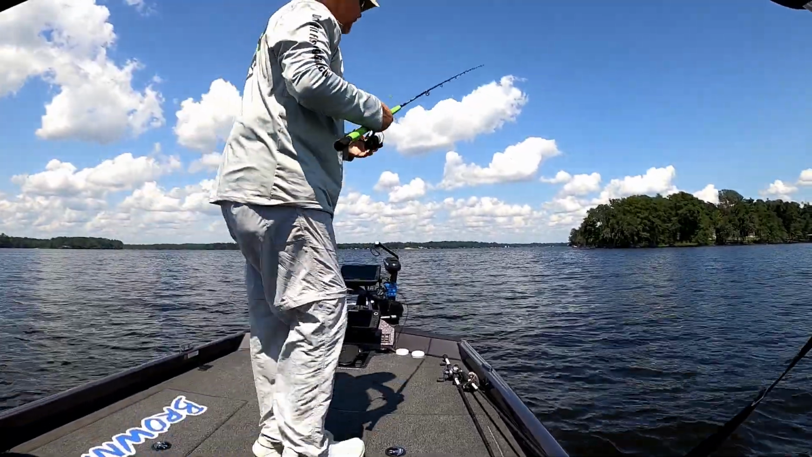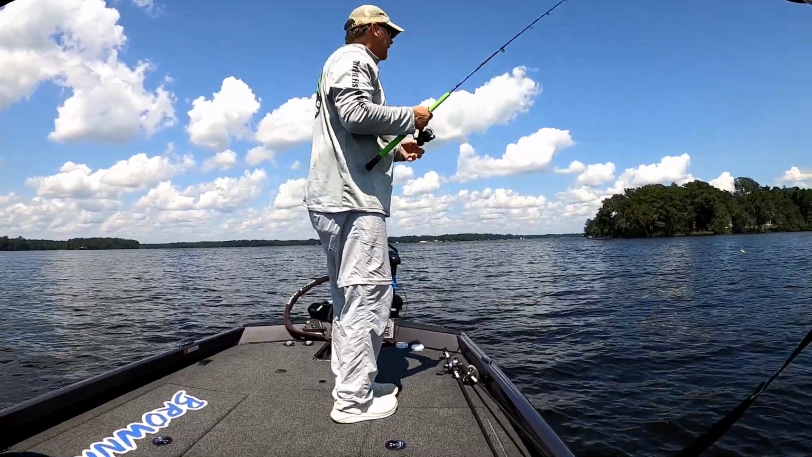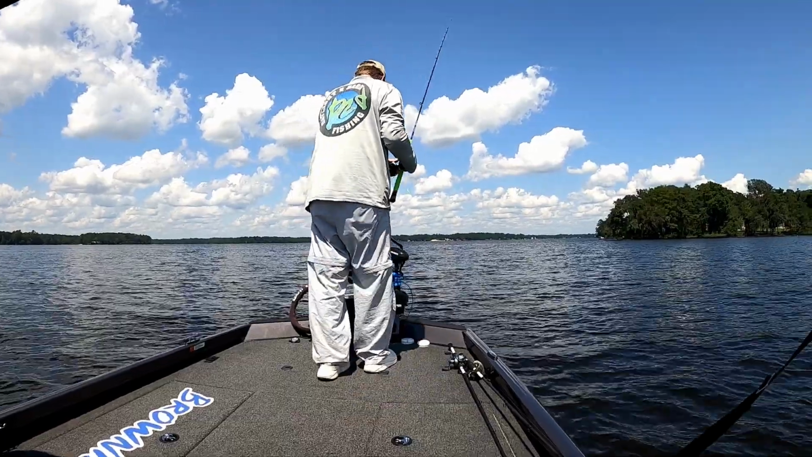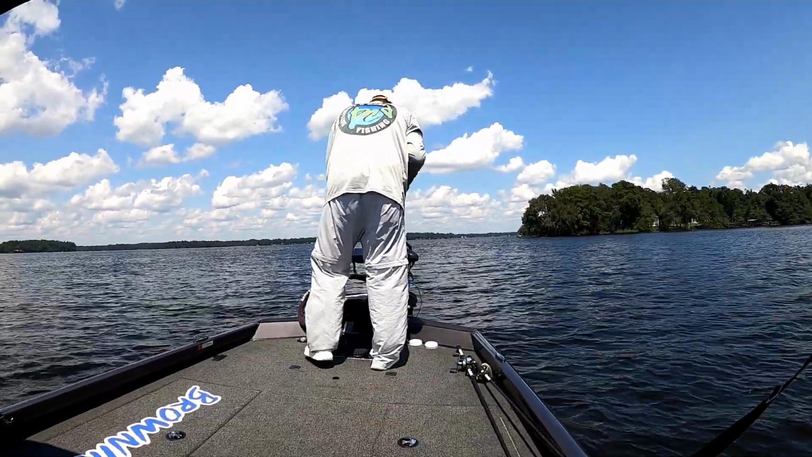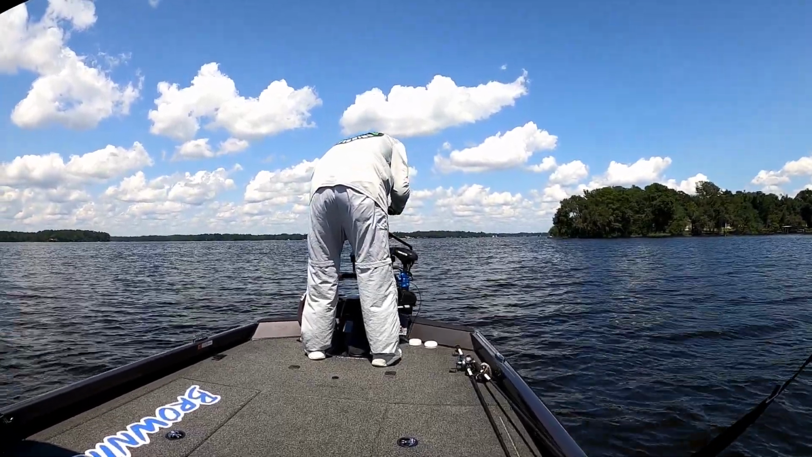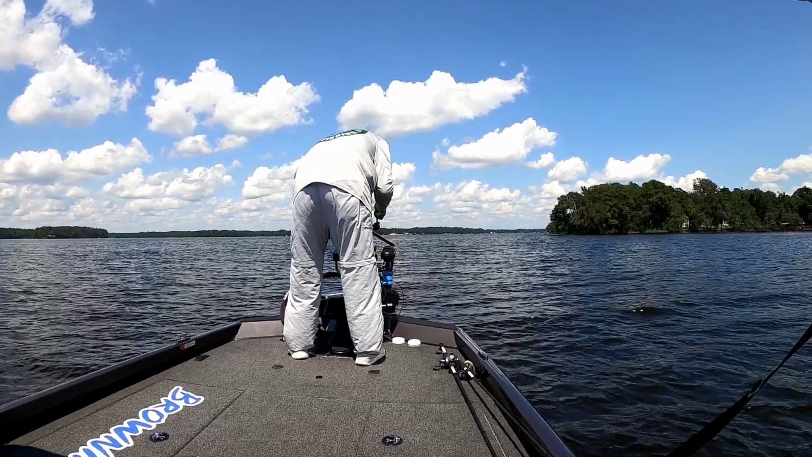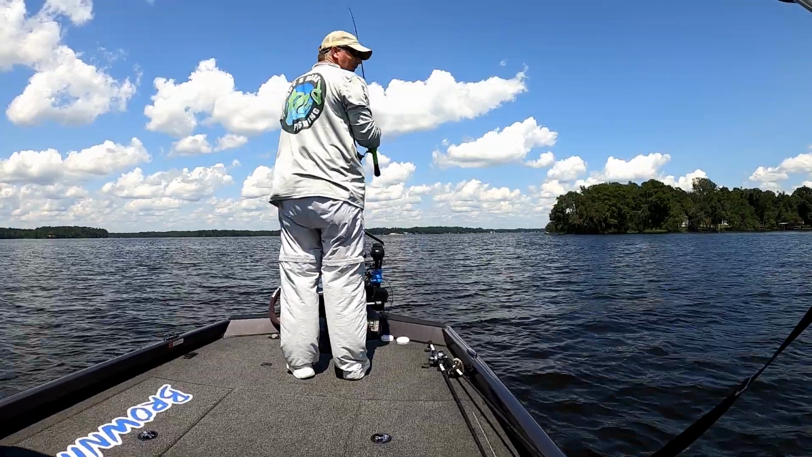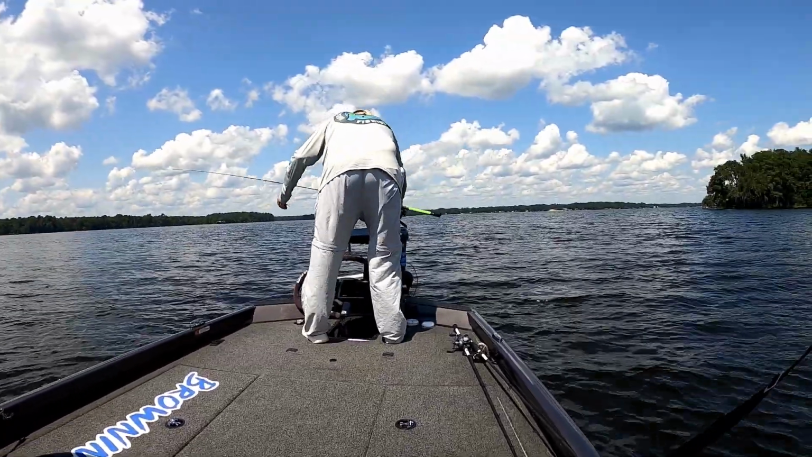Alright guys, been riding around looking for fish all day. I think I'm going to try to catch one or two. Stand up and stretch my legs a little bit. Oh, we got a hole. First cast. That didn't take long. There we go.